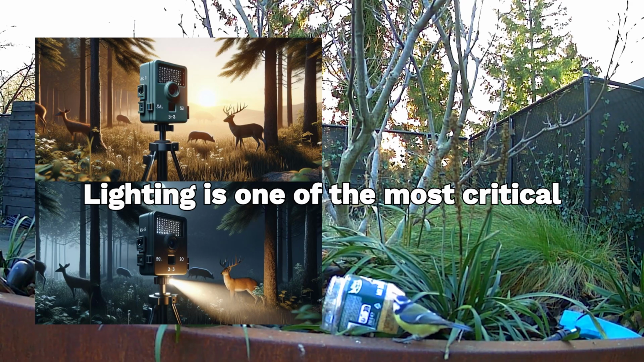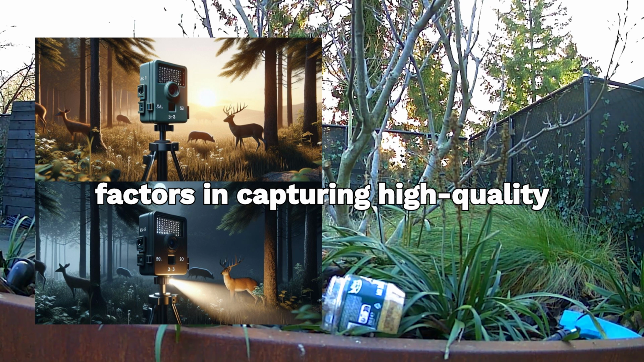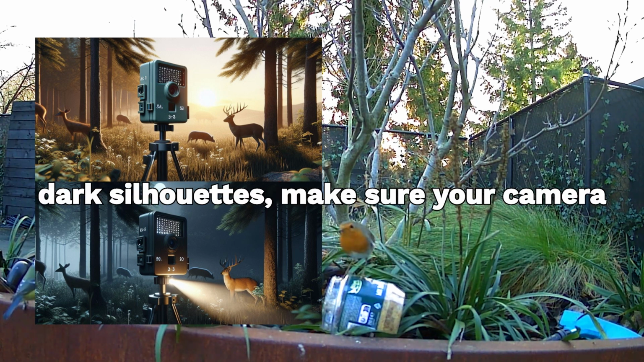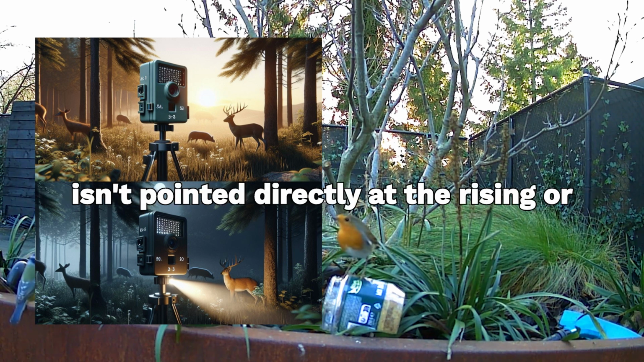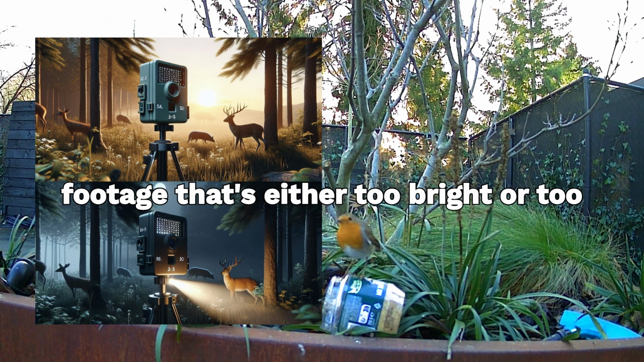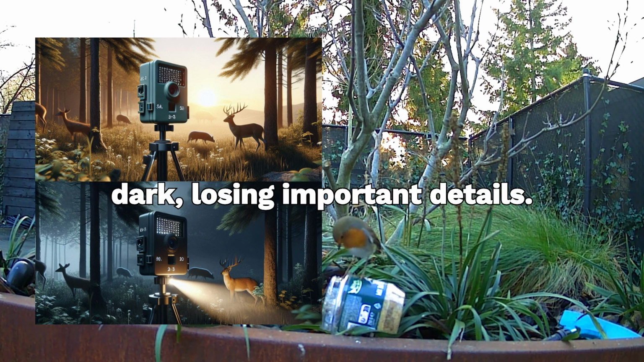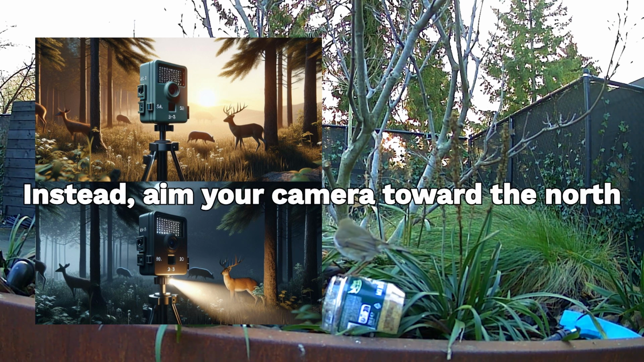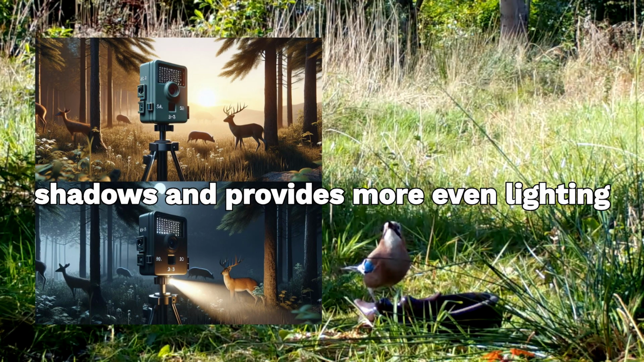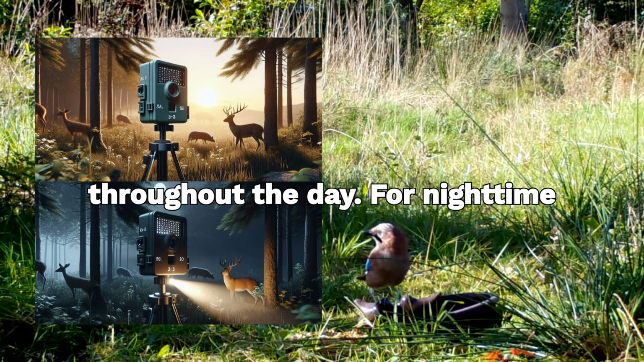Lighting is one of the most critical factors in capturing high-quality footage. To avoid overexposure or dark silhouettes, make sure your camera isn't pointed directly at the rising or setting sun. These angles can result in footage that's either too bright or too dark, losing important details. Instead, aim your camera toward the north or south. This minimizes issues with shadows and provides more even lighting throughout the day.